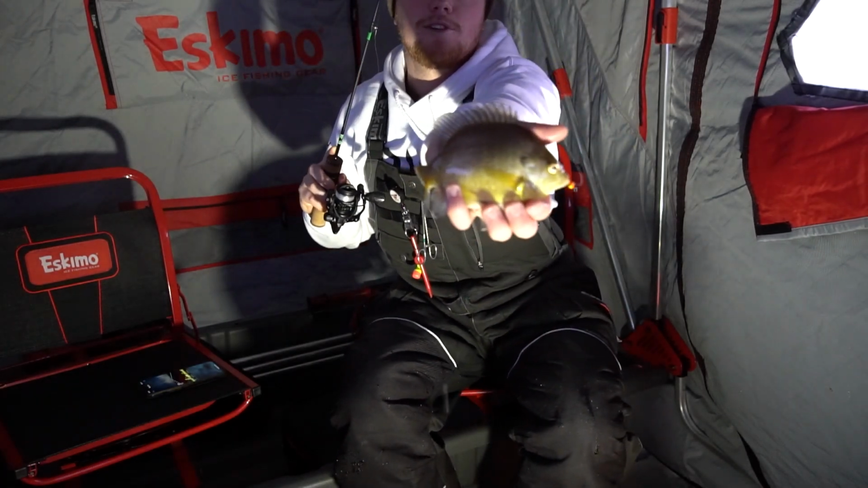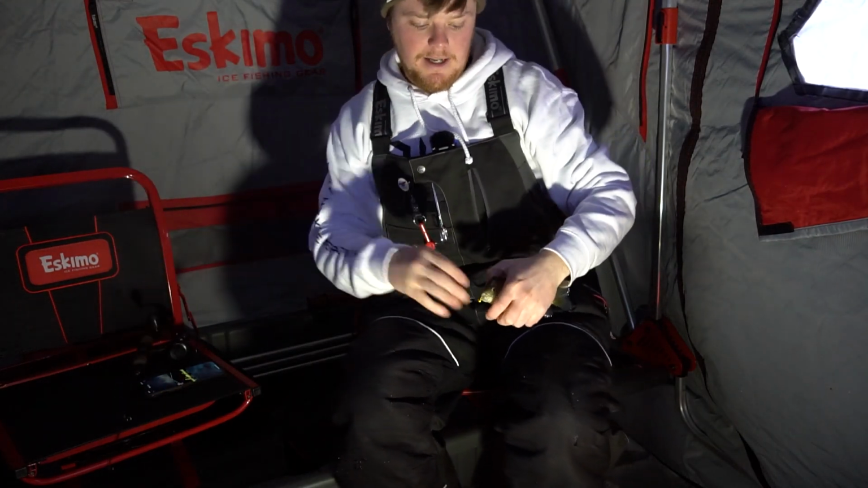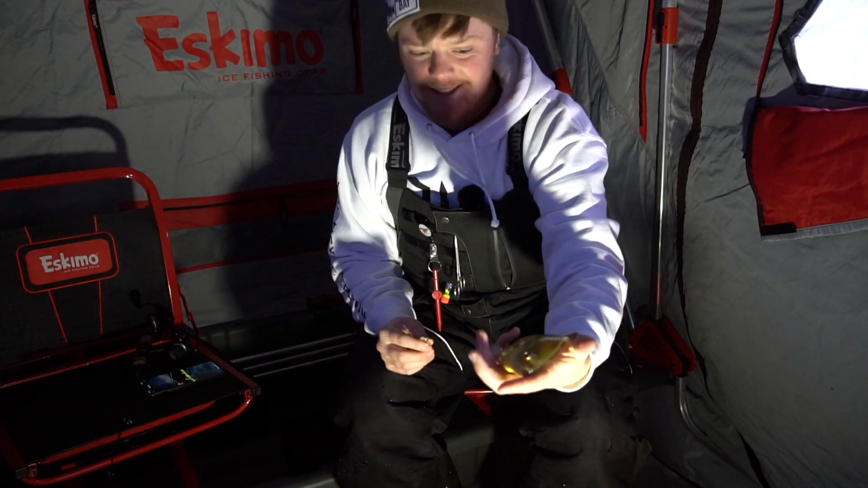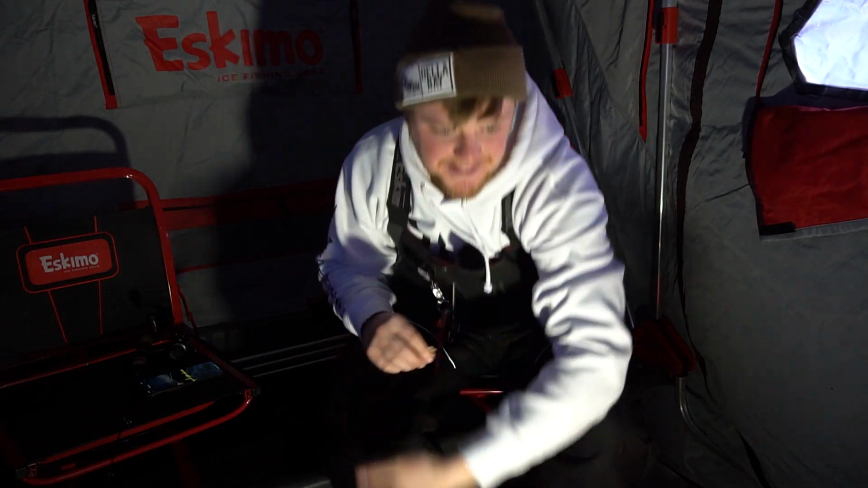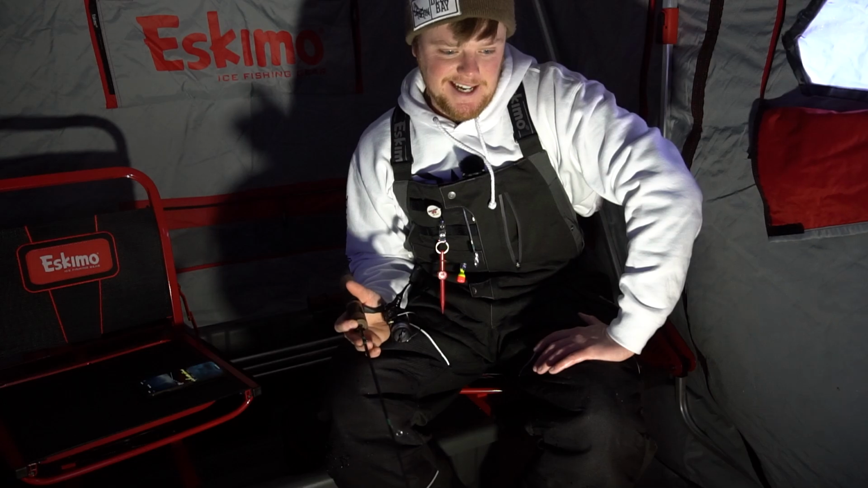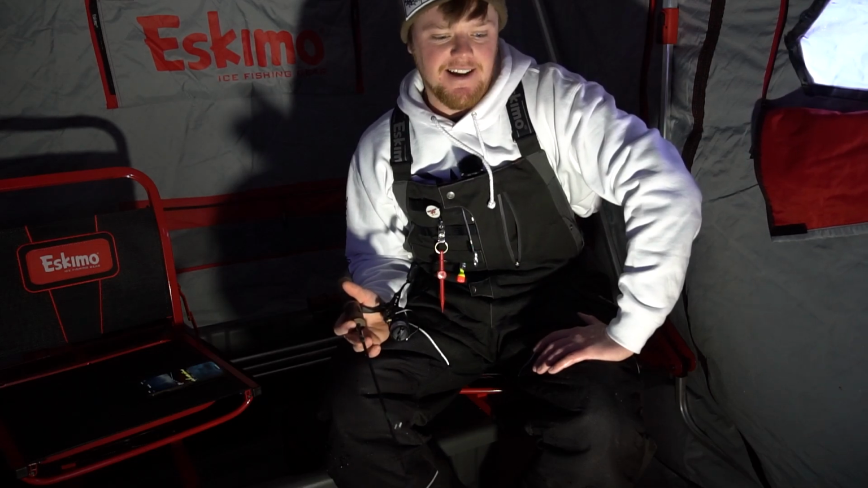Gorgeous bluegill. Awesome night on the Winnebago system here. It doesn't get any better than that. There's still one right underneath the hole. I gotta try and catch him. I think that is where we're gonna end the night.